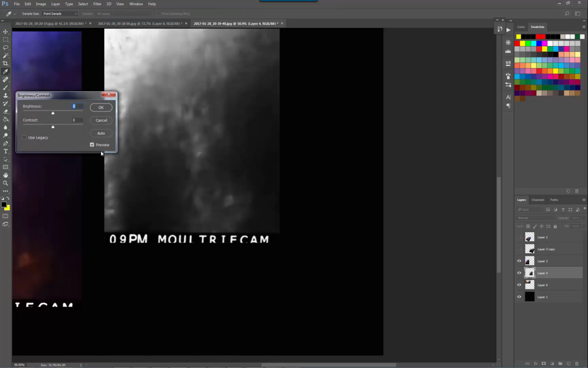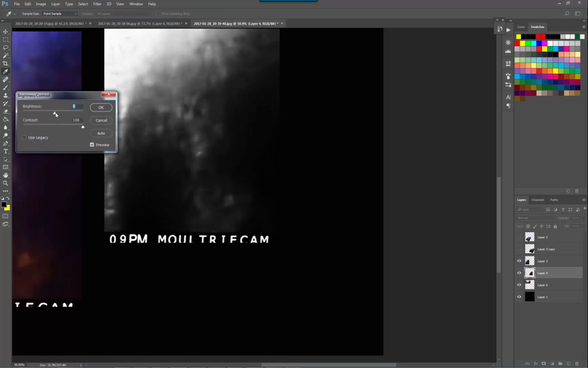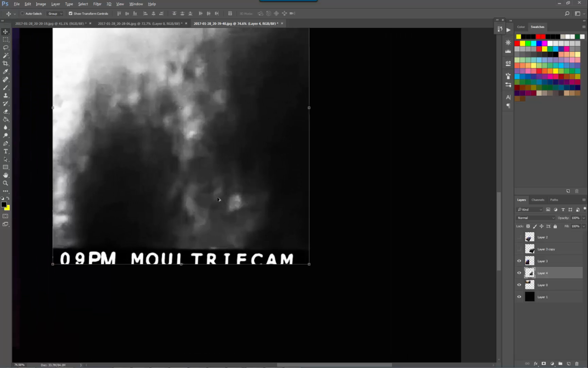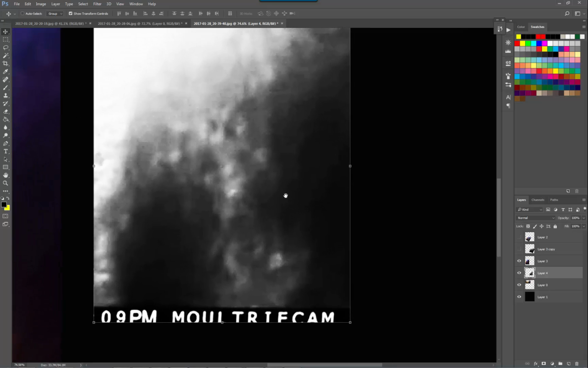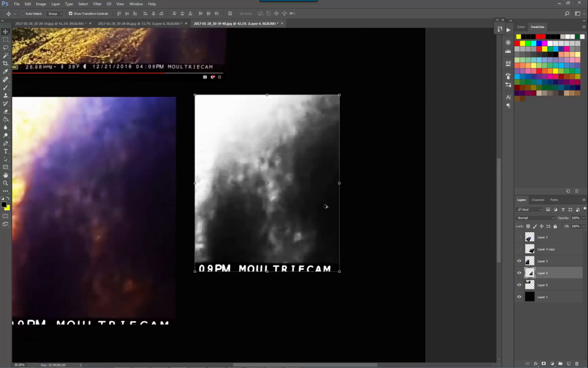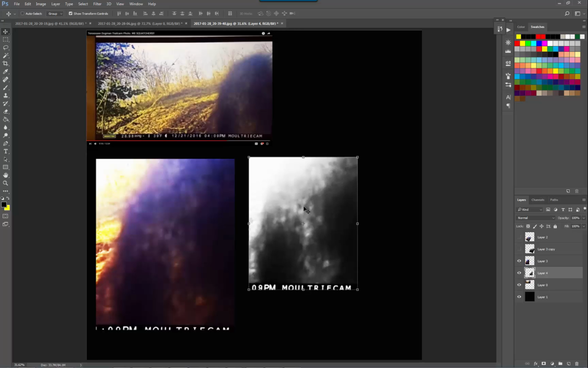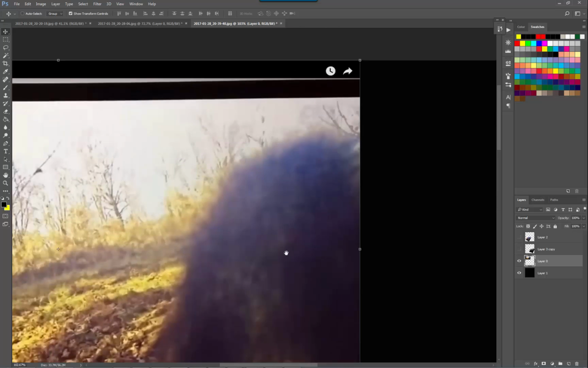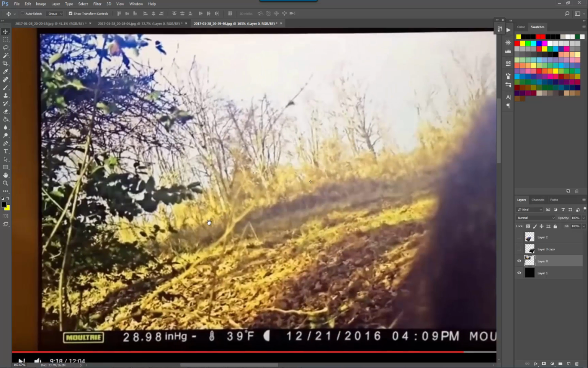To me that looks like a hand. Thumb. So a left hand, thumb, fingers here. Very interesting. And let's have a look in the background.